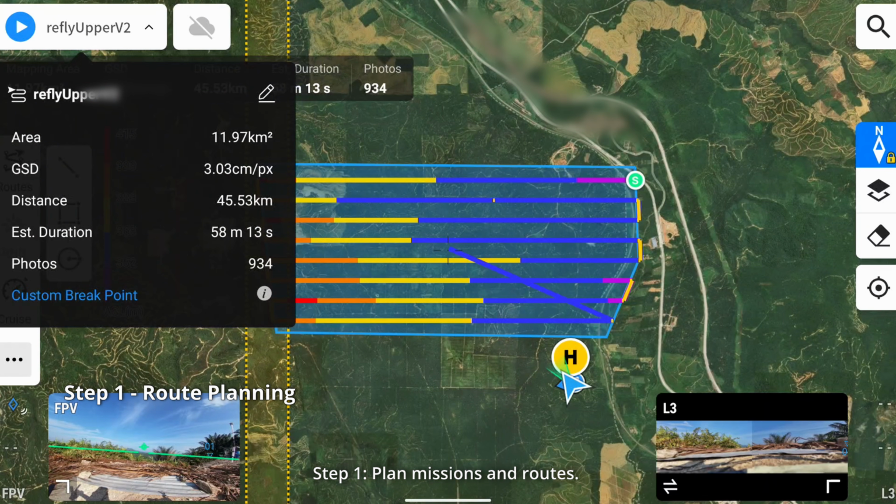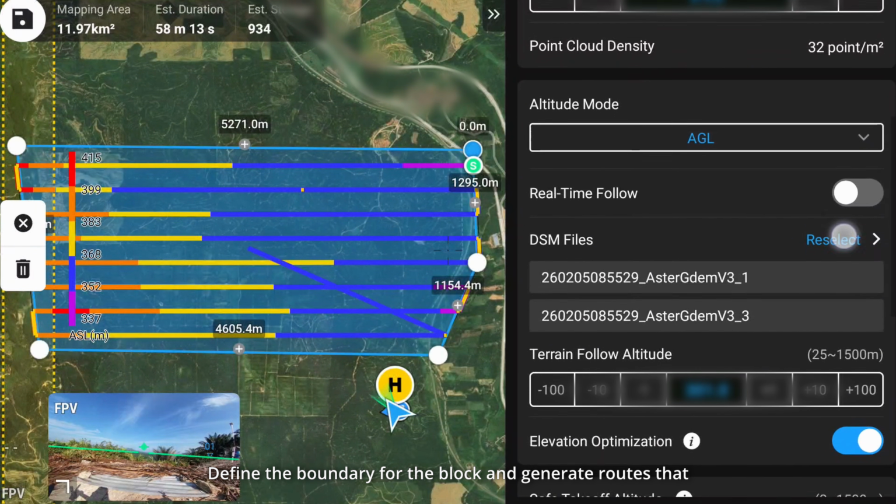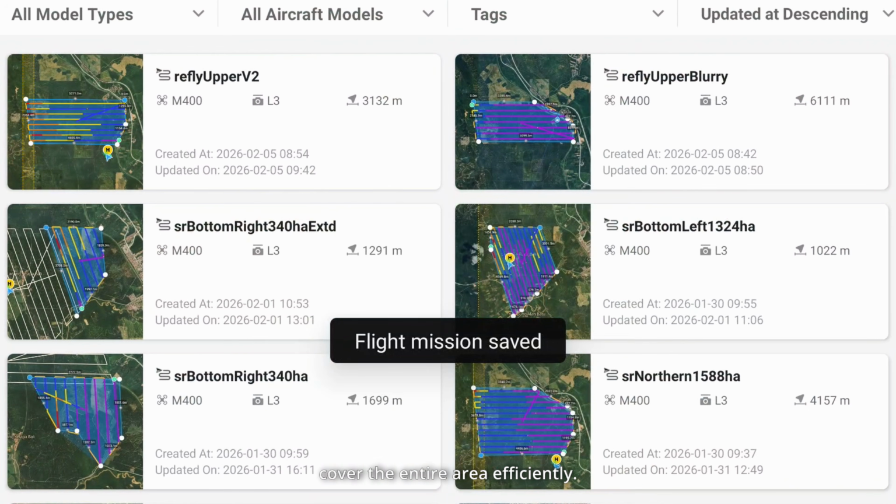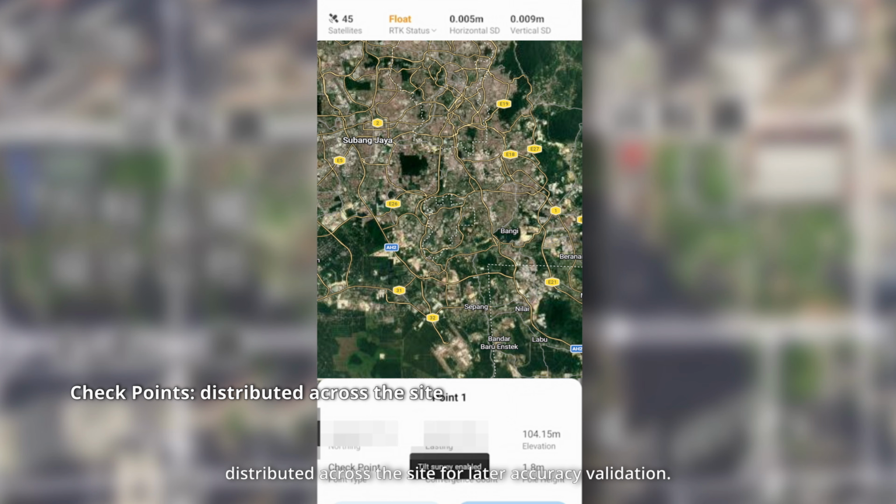Step 1. Plan missions and routes. Define the boundary for the block and generate routes that cover the entire area efficiently. Plan checkpoint locations on a map, distributed across the site for later accuracy validation.